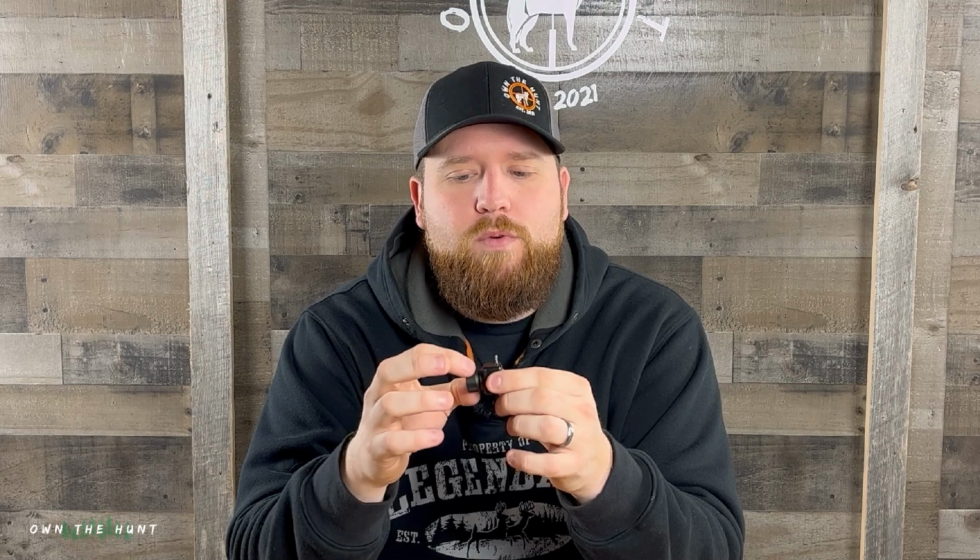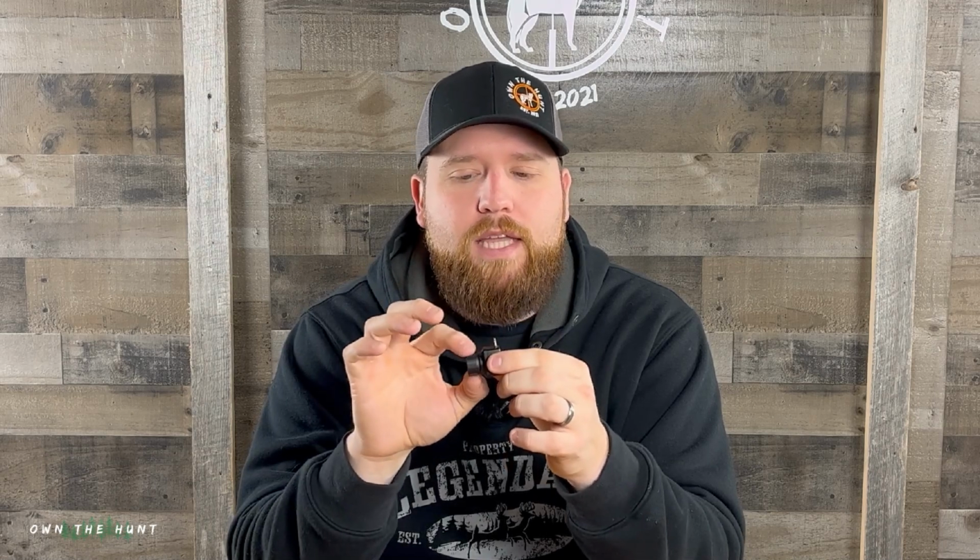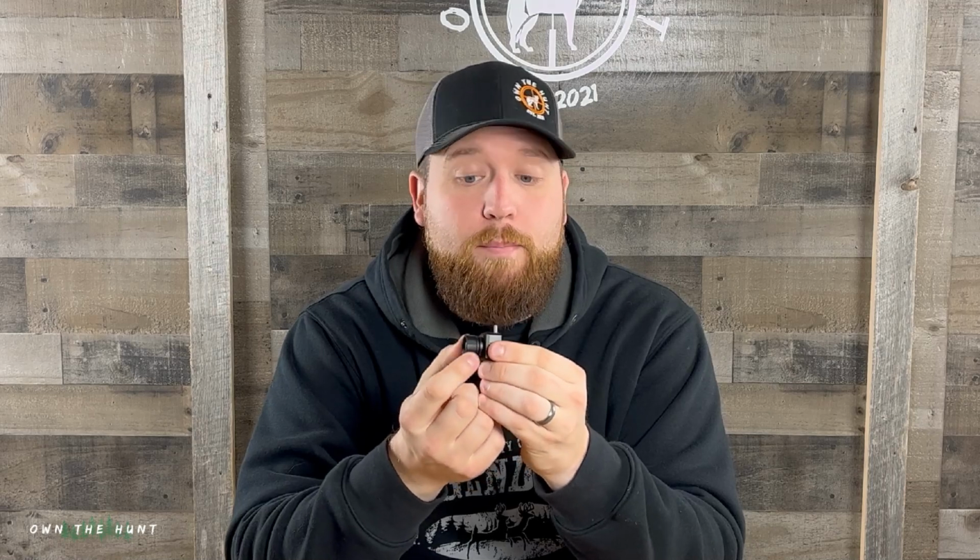That's your focus. The only real con I have on this device, given what it is, is that this focus isn't very good. Not good in that it doesn't work. It works excellent, but it's not good in that when you try to manipulate it, it's very touchy and sensitive and difficult to get it where you want it. And then once you get it there, it's really easy for it to move on you. So that's my only real con on this device.